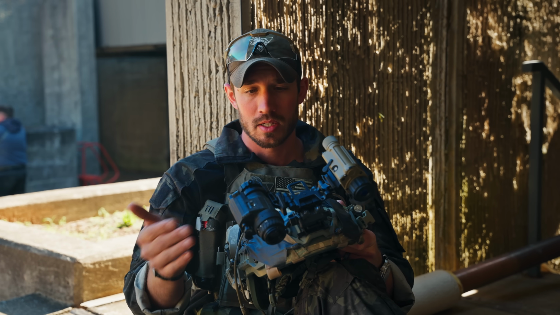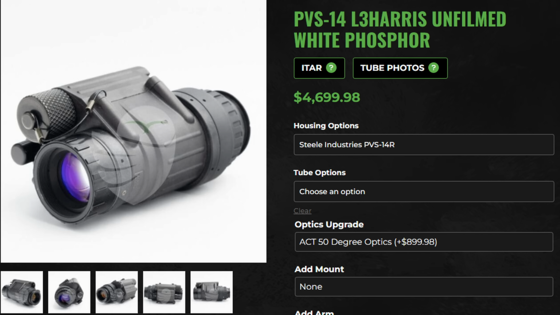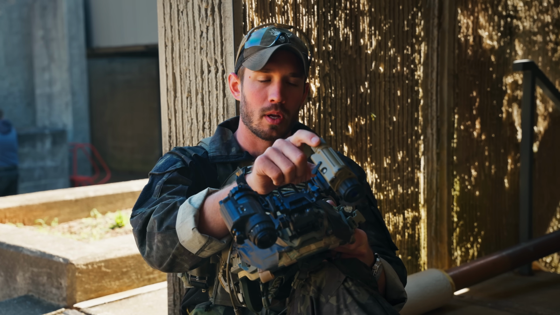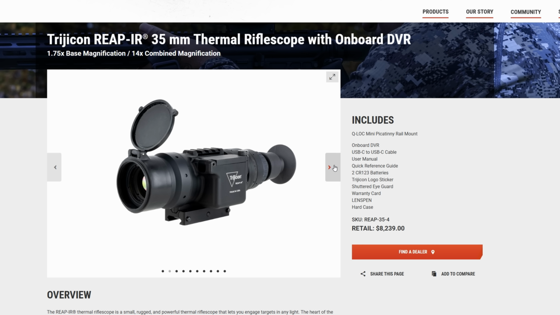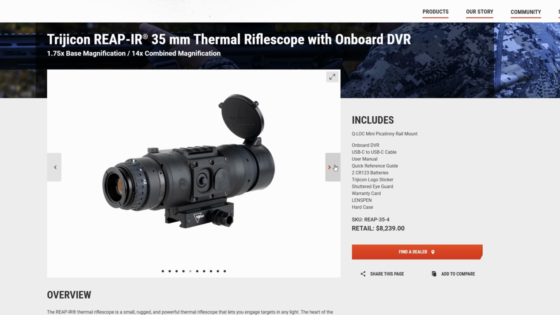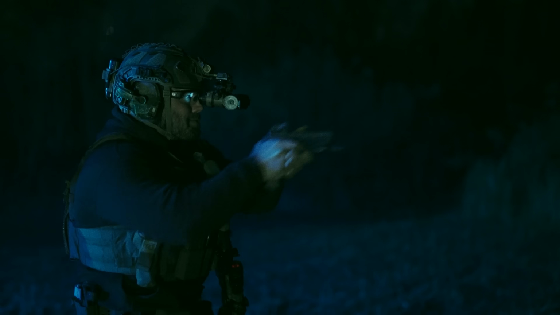The next would be cost. So the fact that this RH25 and the 14 cost about the exact same is awesome, but with the lower quality, the lower power thermal compared to some of the other high-end, really expensive thermals, I can't navigate nearly as well with something like this. It works, but the refresh rate and the image quality is just not there when compared to night vision. And finally, with the concept of having to passively aim, I love the fact that I can passively aim with a 14 while it's still mounted on my head.